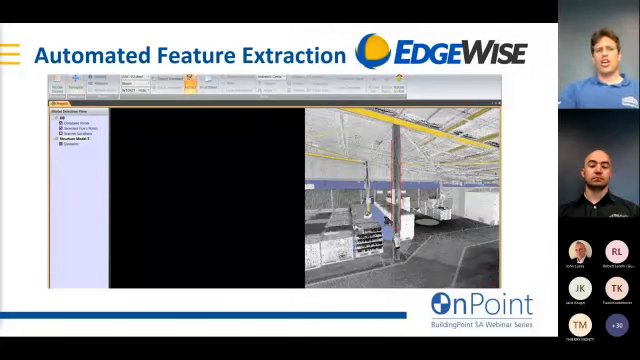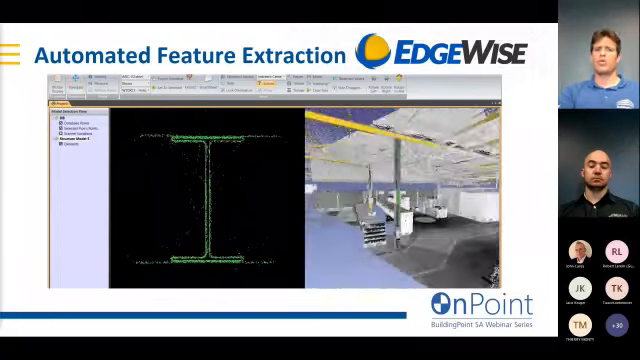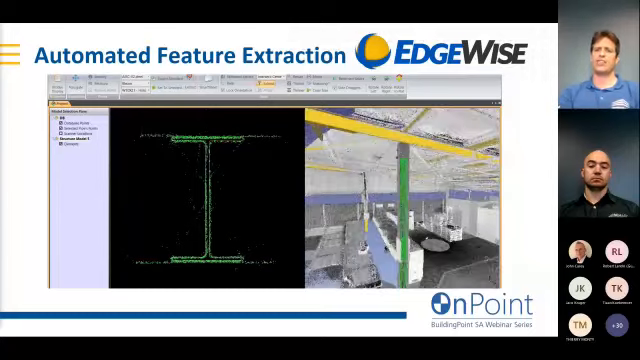And when doing these larger projects, we've also got tools that can aid you in tackling them, like EDGEWISE. This really comes into play when you need to extract things like steel frames and steel structures. The software will automatically fit steel sections from a catalog.